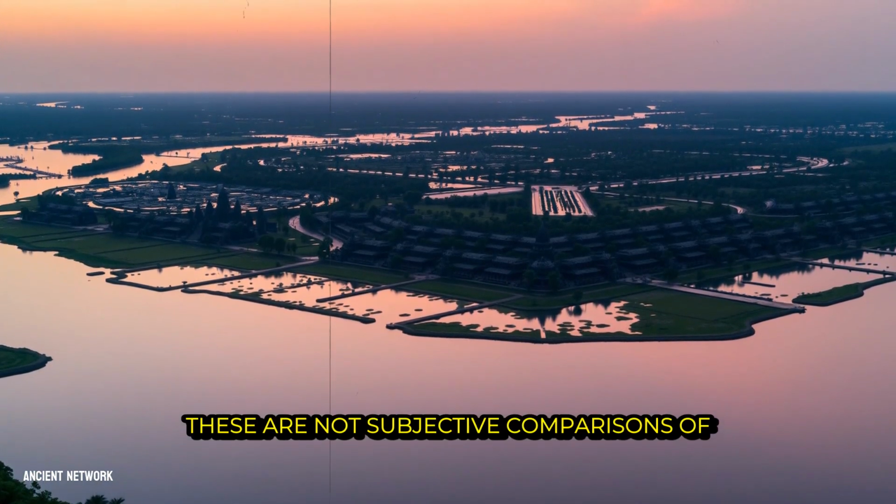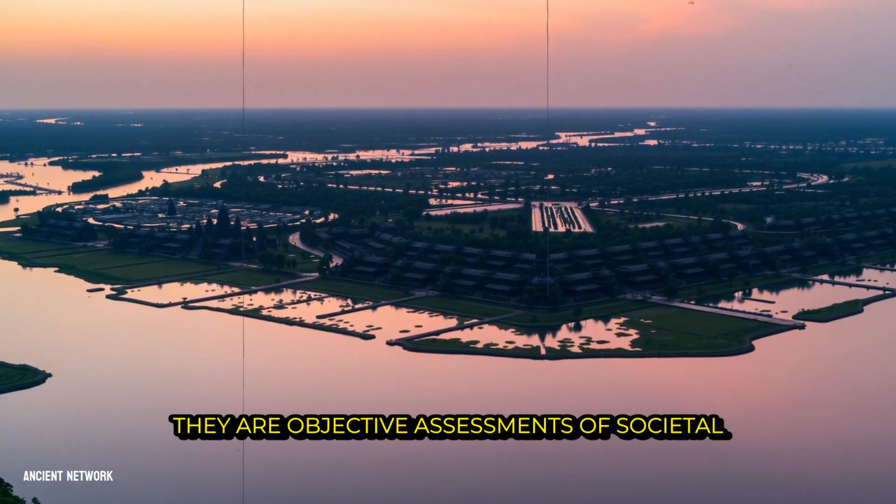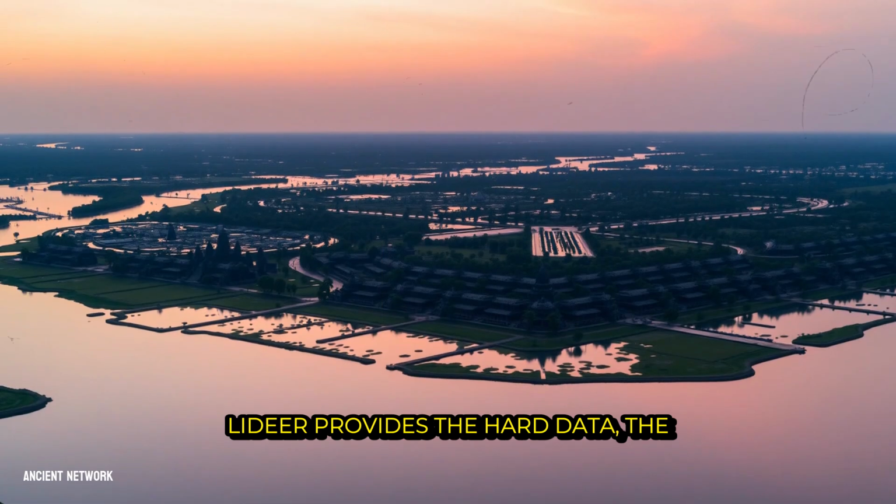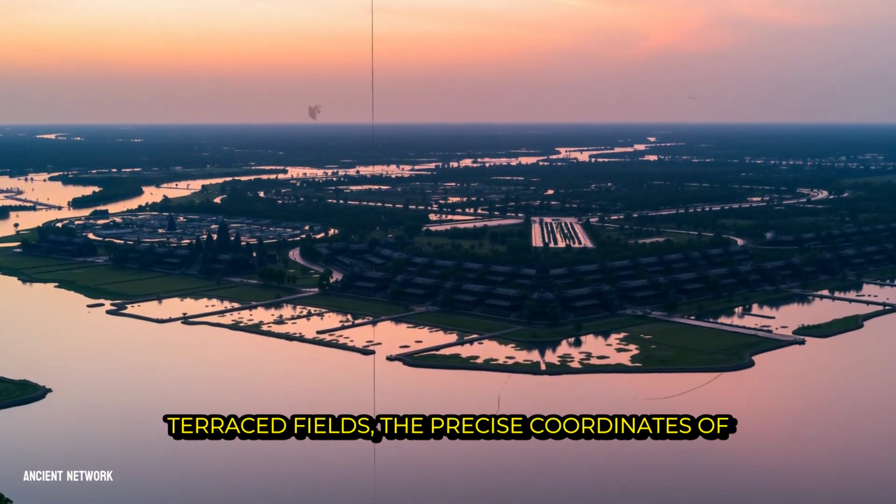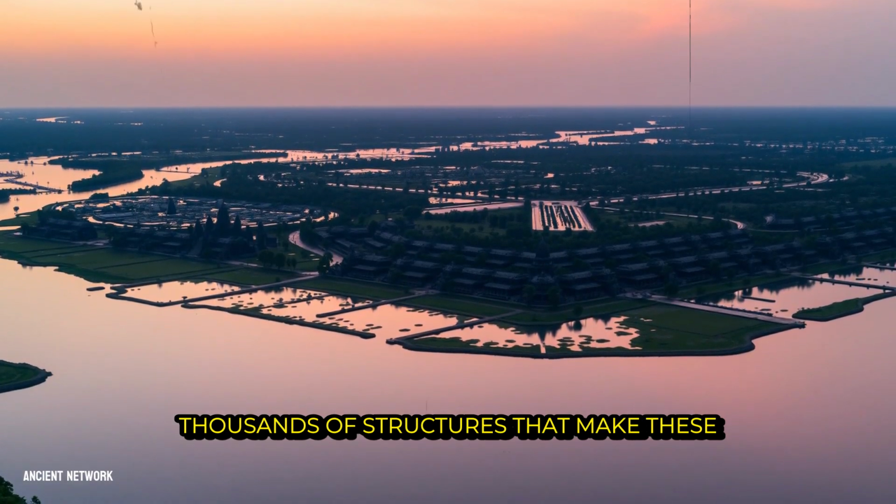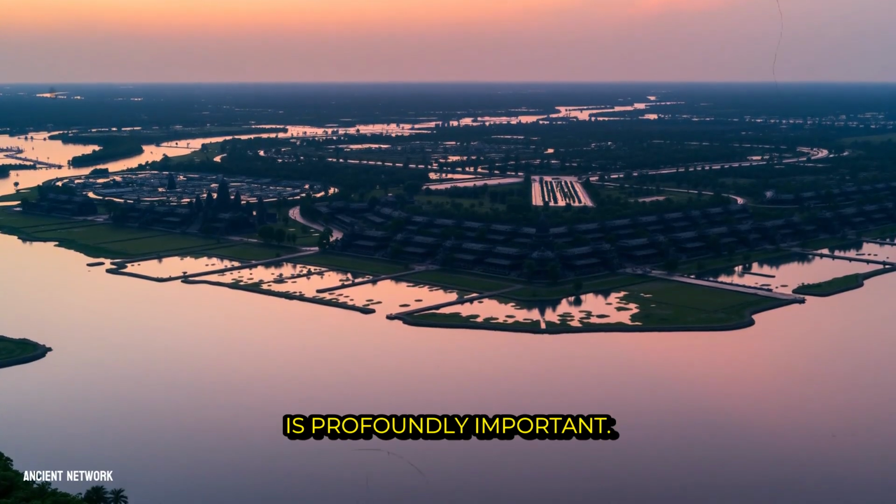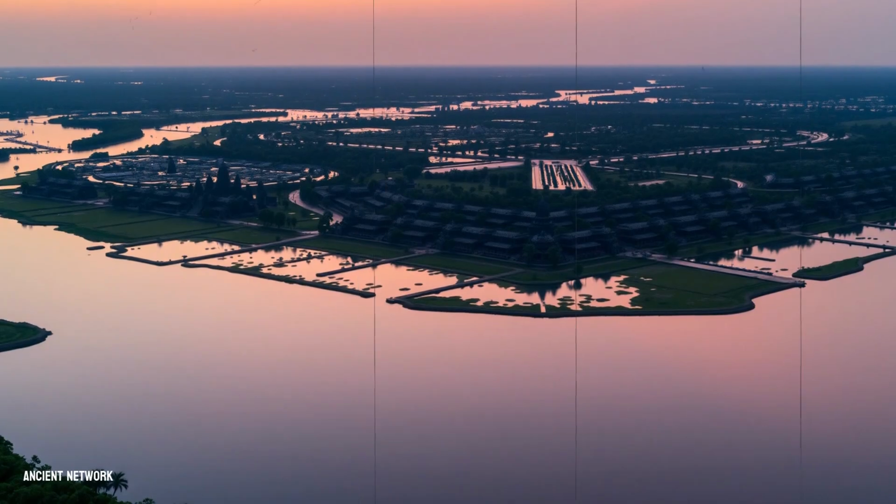These are not subjective comparisons of cultural value, they are objective assessments of societal scale, population density, and environmental manipulation. LiDAR provides the hard data, the kilometers of canals, the hectares of terraced fields, the precise coordinates of thousands of structures that make these conclusions inescapable. This shift from speculation to measurement is profoundly important. It moves the conversation from what was believed to what can be demonstrated.